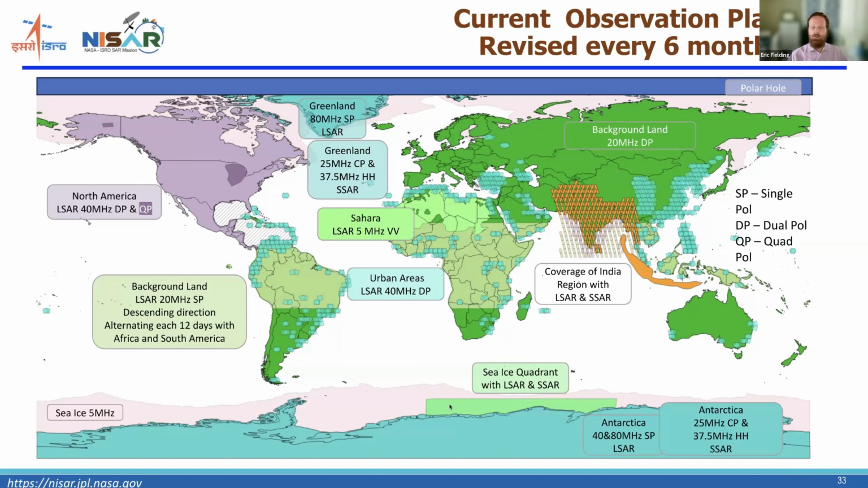There's also an area along the coast of Antarctica where the S-band will be acquired with the L-band to better understand the sea ice. And then the dark blue or cyan color here shows areas where we're going to use that 80 megahertz single polarization mode to get the very high resolution, but with only one polarization for the areas with the very fast moving ice.